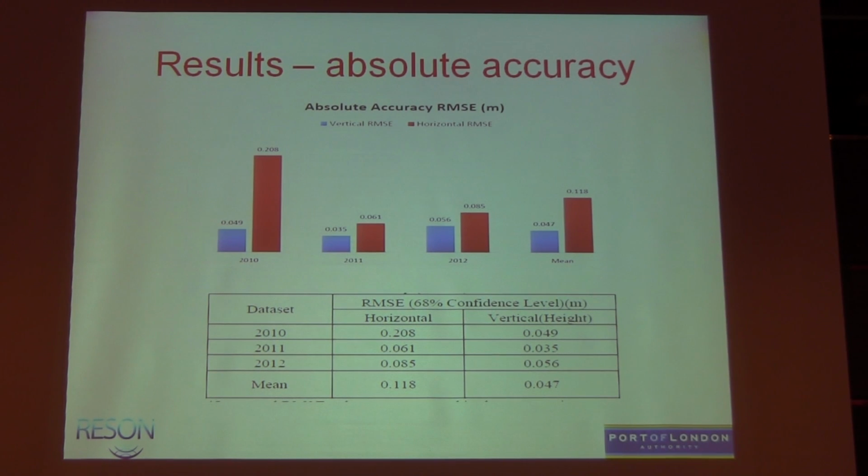There was an issue with the 2010 horizontal RMSE of 20 centimetres, but again, we use POSPac. There are bridges there, and we transit beneath bridges. That was earlier in our processing knowledge. But when we look at the 2011 dense data set, we're getting